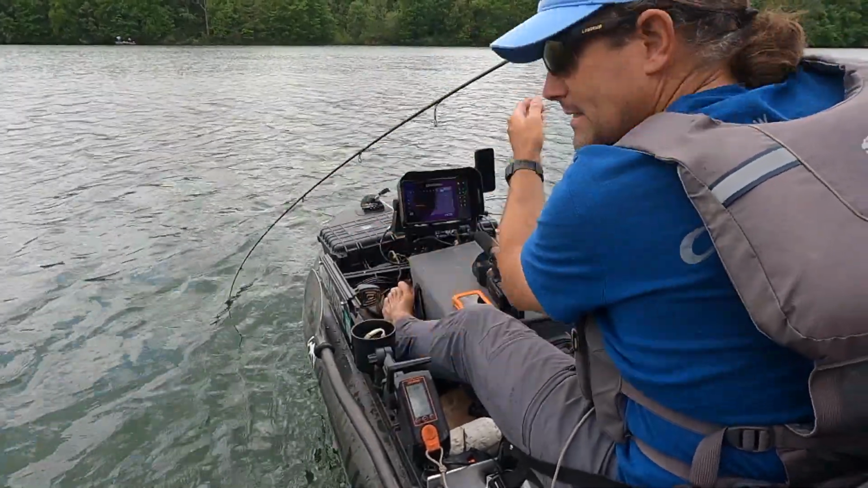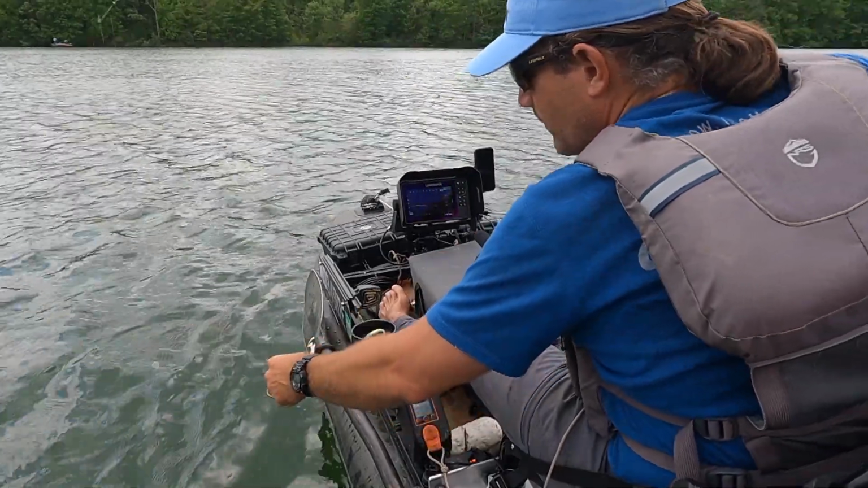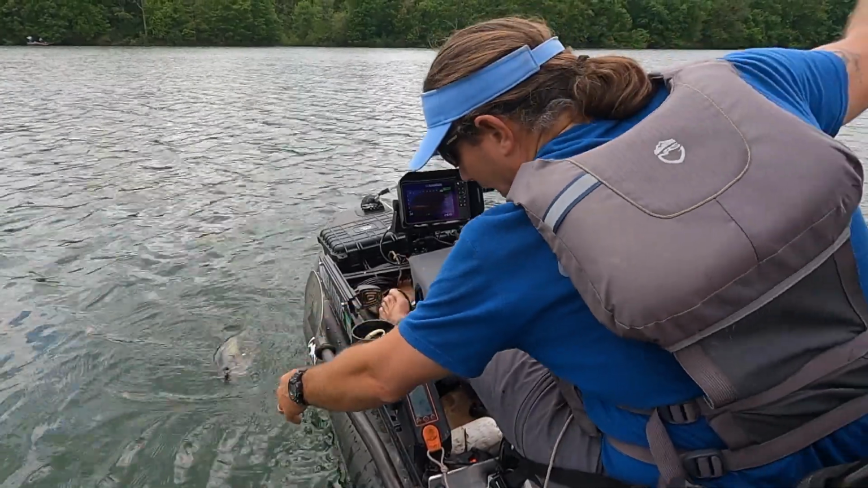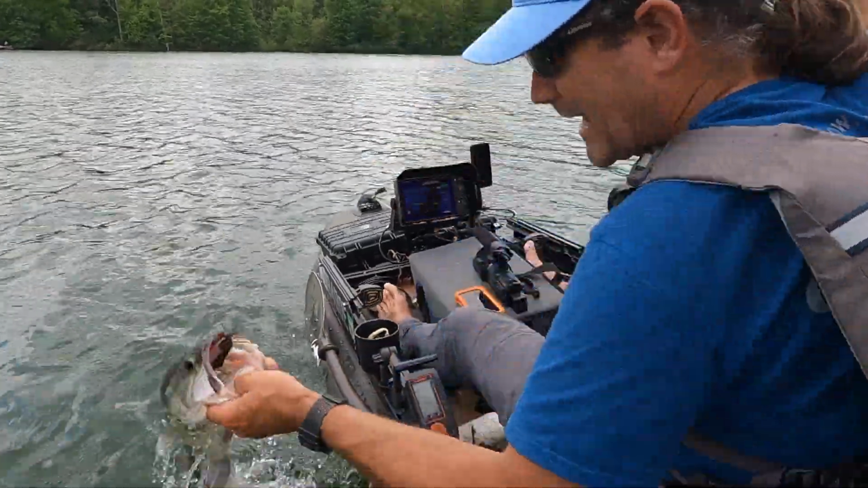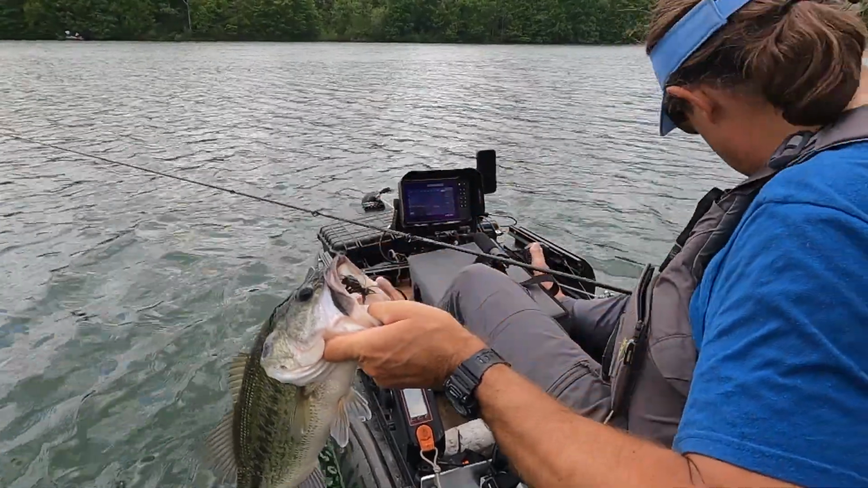So I can't say that I saw this fish on Active Target, but I'm in an area that I identified a whole lot of activity in, and it is a nice fish.